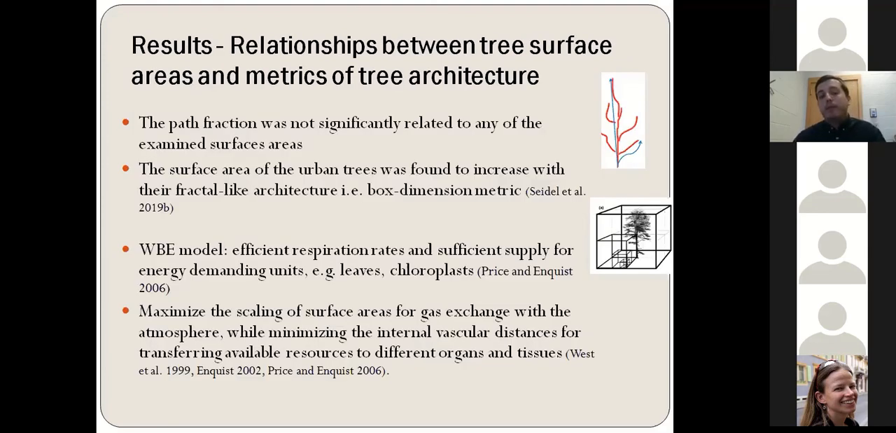Now, we found that the path fraction metric, which is the ratio of the mean length of all the paths from the base of a tree to its branch tip, divided by the maximum length of these paths, was not significantly related to any of the examined surface areas. However, the individual metrics of path lengths, which again are Euclidean metrics, were all strongly correlated with the surface areas. We found that the surface area of the urban trees was increasing with the fractal-like architecture of the trees, quantified by the box dimension metric.